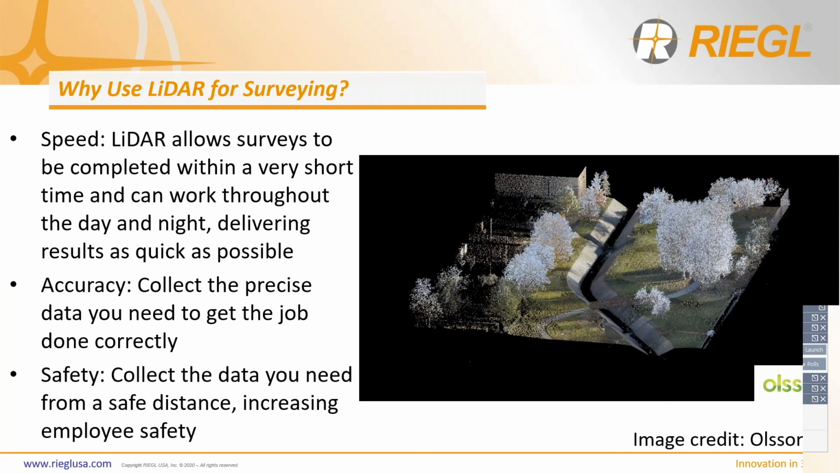By using RIEGL LiDAR, you're actually going to see savings both in the field and in the back office thanks to the speed of the scans themselves. So a normal scan position in our Panorama 40 setting, we can collect scan data and imagery within 45 seconds. And then also with our automatic onboard registration for any project. And we will get into automatic registration in a little bit later.